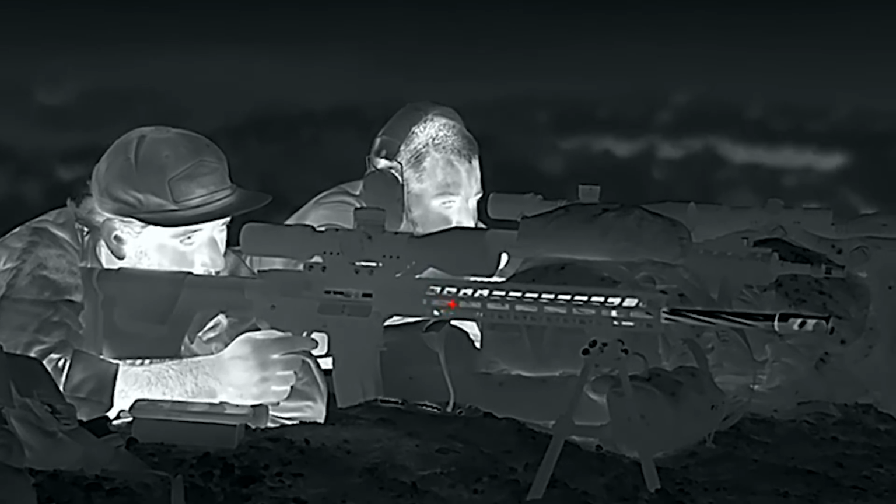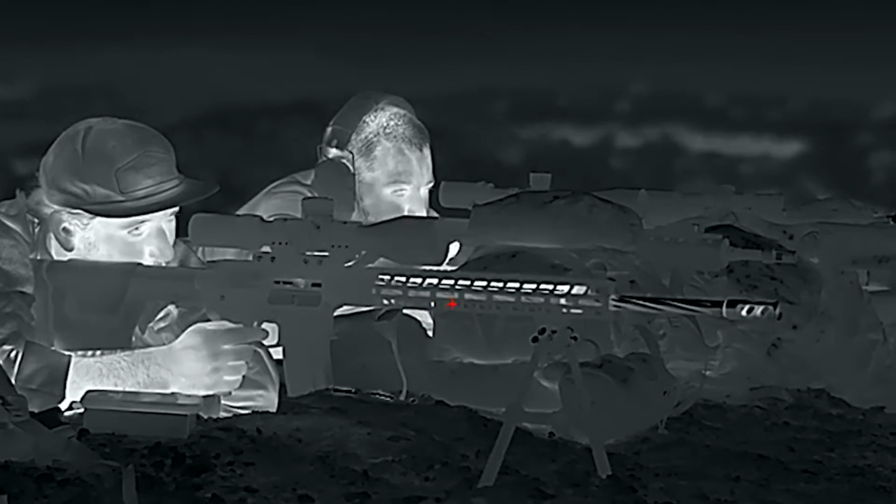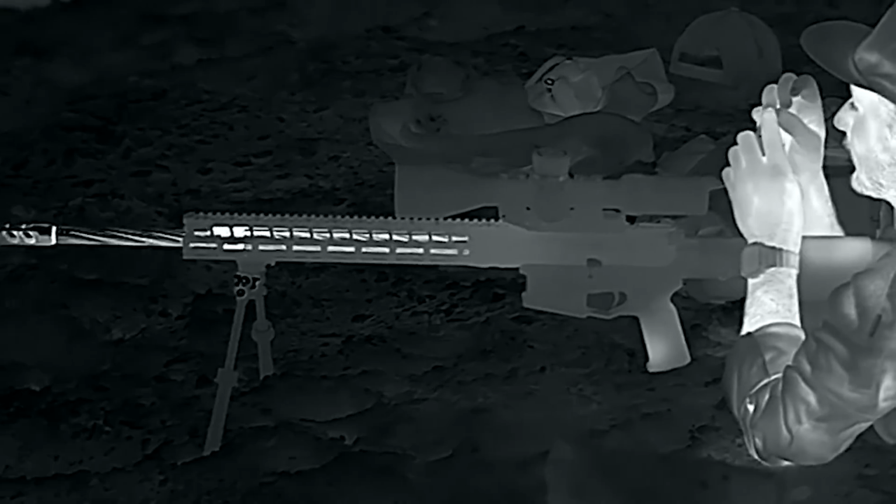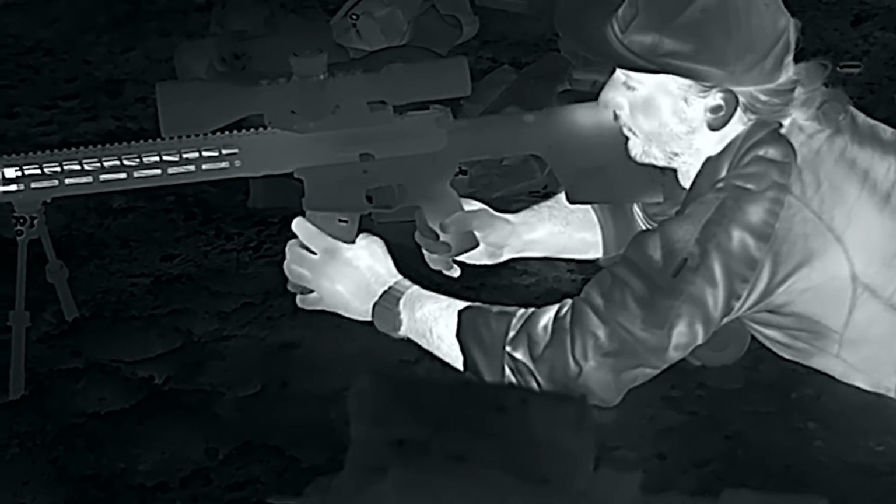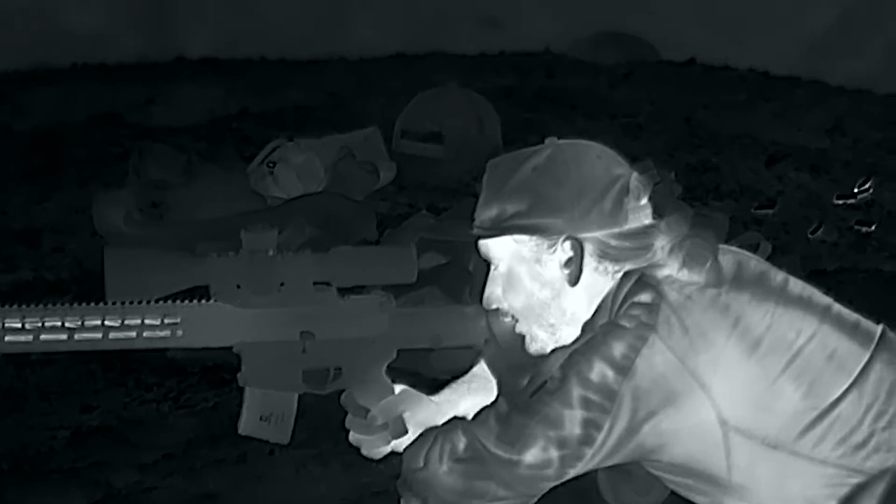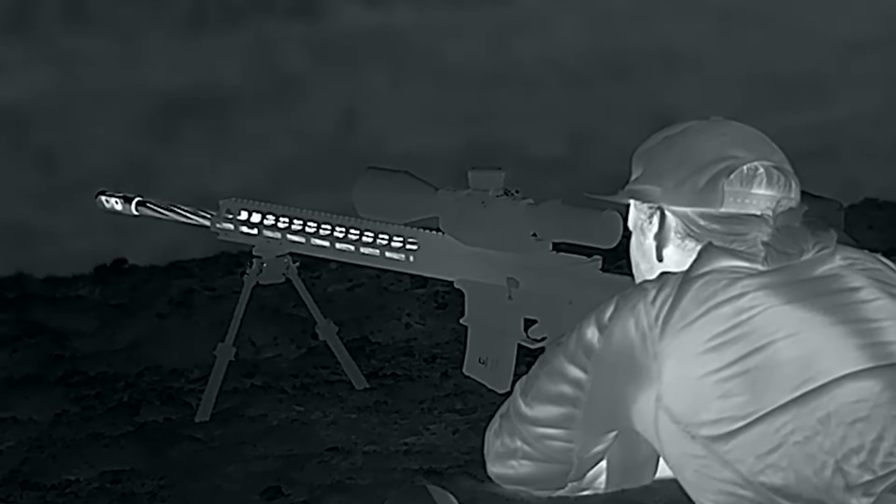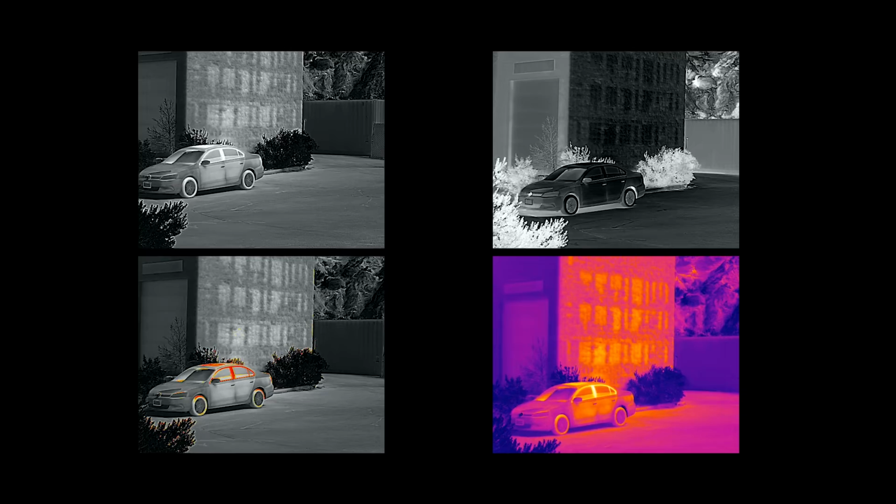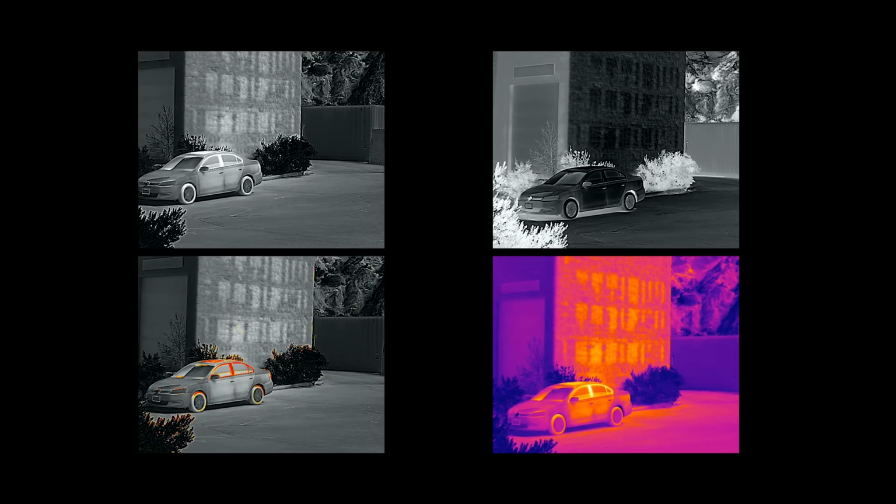The Ricoh features Infiray's top-of-the-line chips as well as internal sensors, making this device one of their best products that they currently offer. This particular model in front of us, the RH25, features a 4x digital zoom, a detection range of 1,375 yards, a display resolution of 1024 by 768 pixels, includes 4 image settings, including white hot, black hot, red hot, and color, as well as features 7 reticle types, which can be toggled between black, white, red, and green reticles.